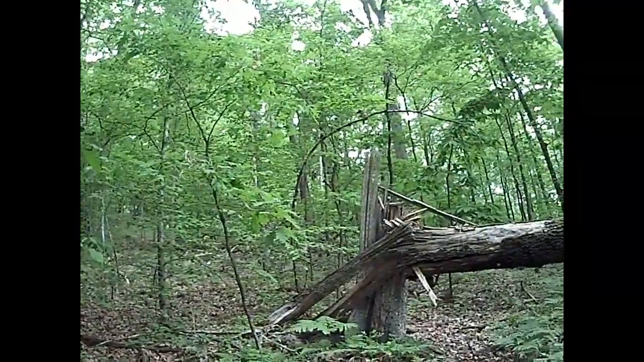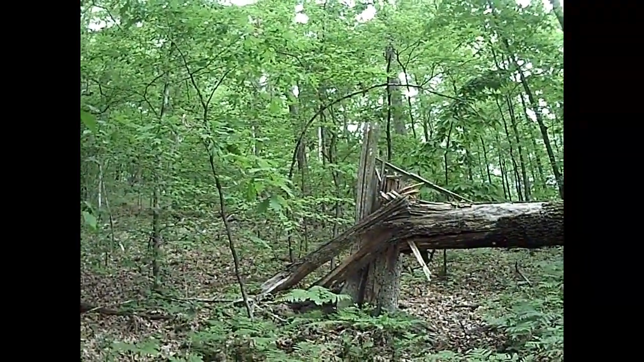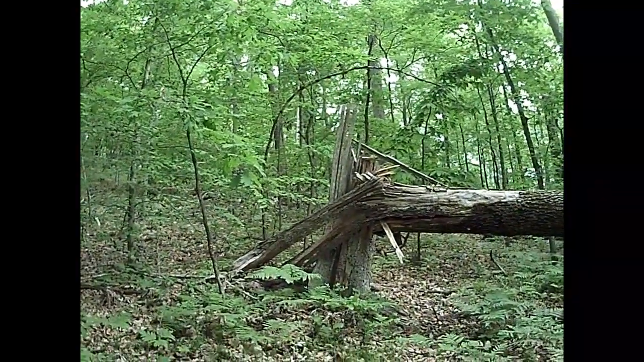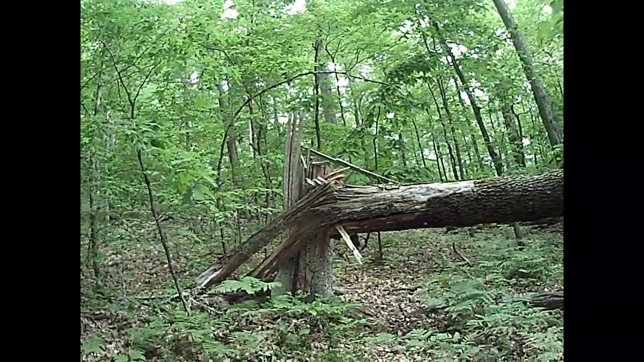and head on down here to the next area. Whew. Man, I tell you what, it's a hike getting up in here to this camera. But to my surprise, I don't know if I showed you this before, but I put this camera underneath a tree that had fallen down, and I don't know if you can tell, but that thing finished snapping off and slid down a couple feet, so my camera's a lot closer to the ground than it used to be.